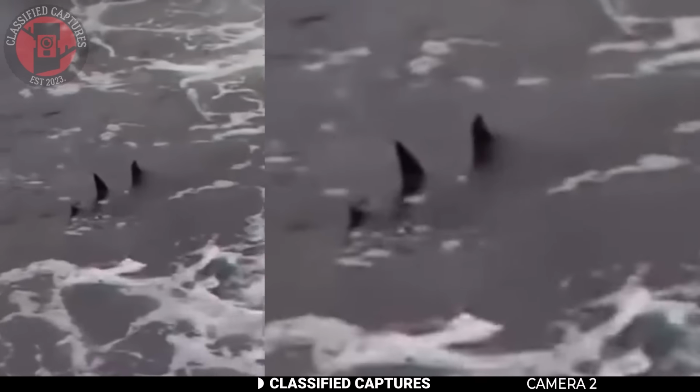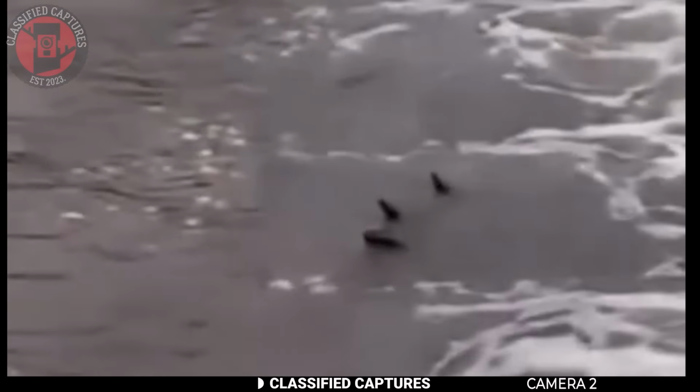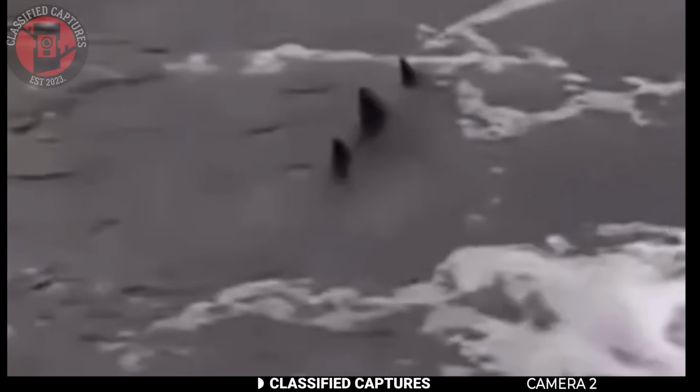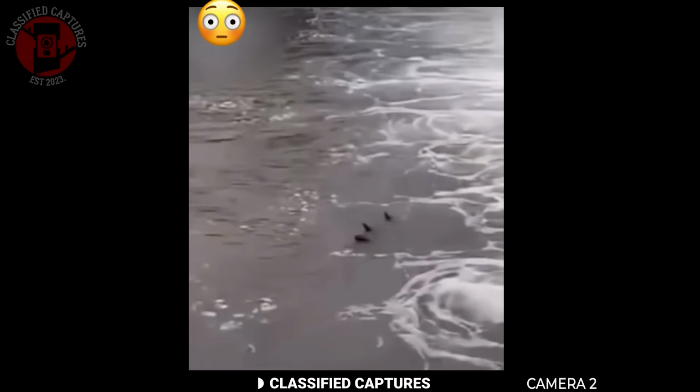Some who've seen this footage speculated it could be a massive catfish or some other giant aquatic creature, but others believe it points to a lake monster or even an undiscovered species. So what do you think it is?